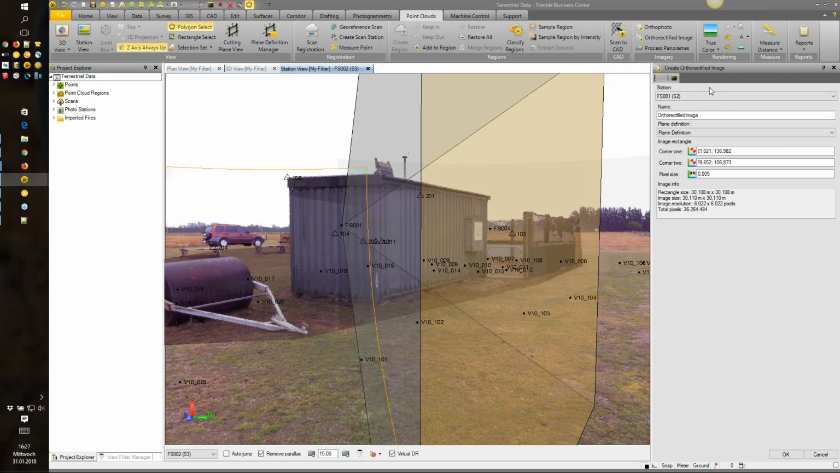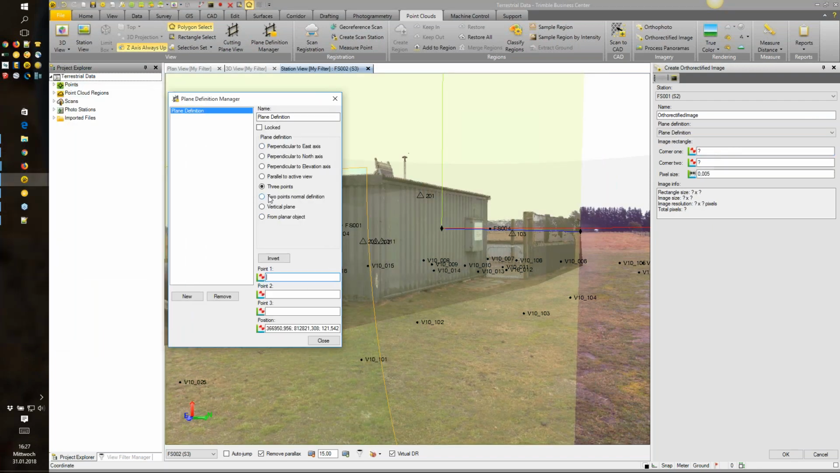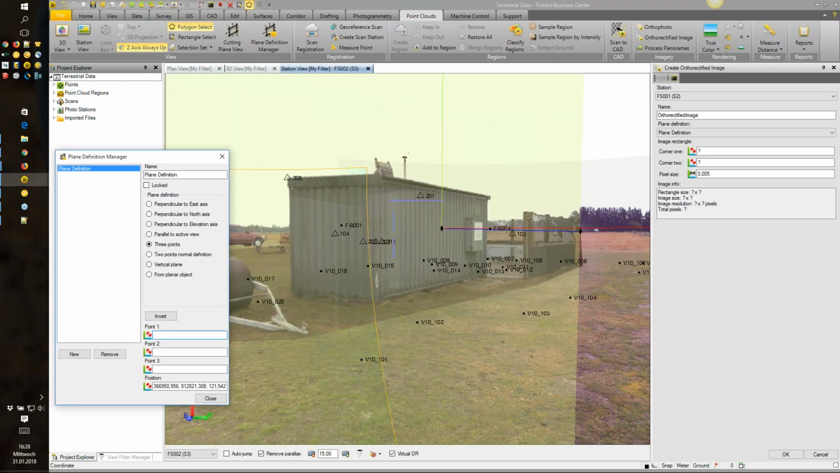The menu looks quite similar to the autophoto creation, but here you can also define the plane definition, let's say. So I'm clicking on that and opening up this window again. Here I'm selecting 3 points, clicking over here, clicking over here.